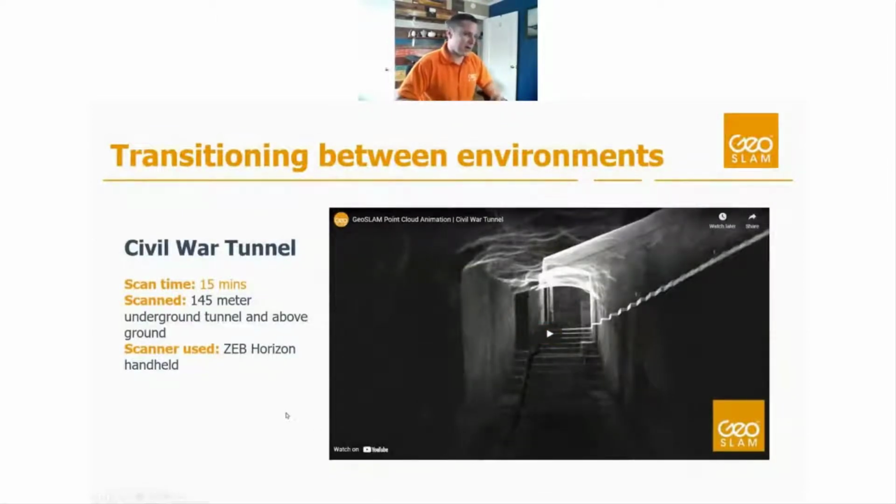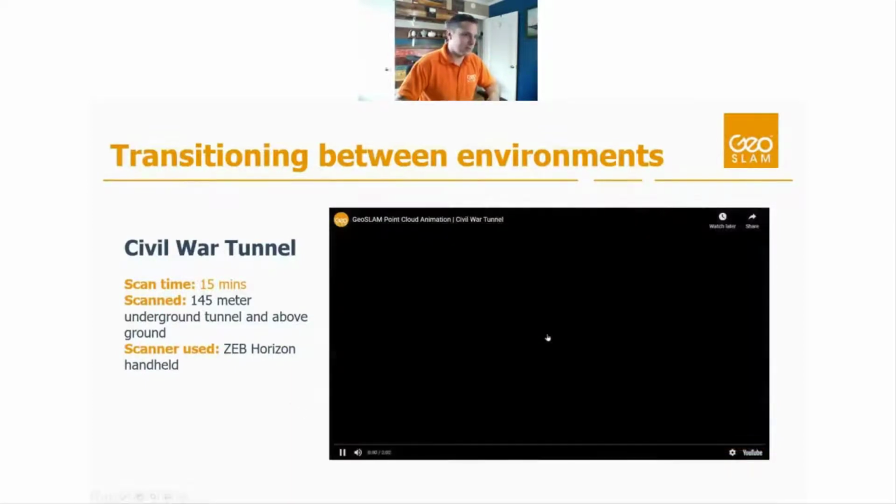We can also do really easy transitions between environments, right? We can go from above ground to below ground to confined space. This is a really nice example of a Civil War tunnel in Spain, I believe. A 15-minute capture with the ZEB Horizon over 145 meters, so a few hundred feet. I'm going to play this real quick and let you guys take a look at the data.